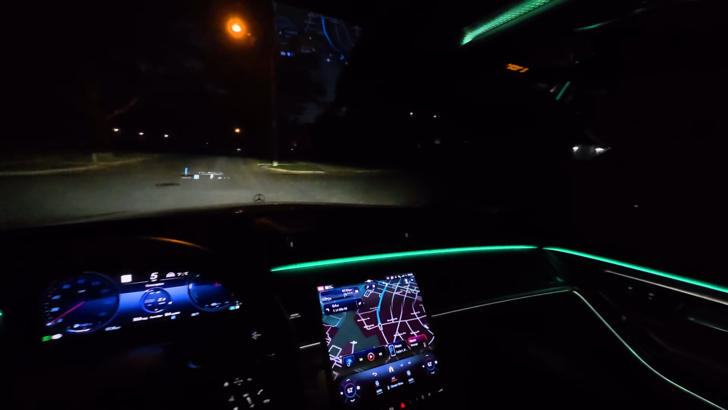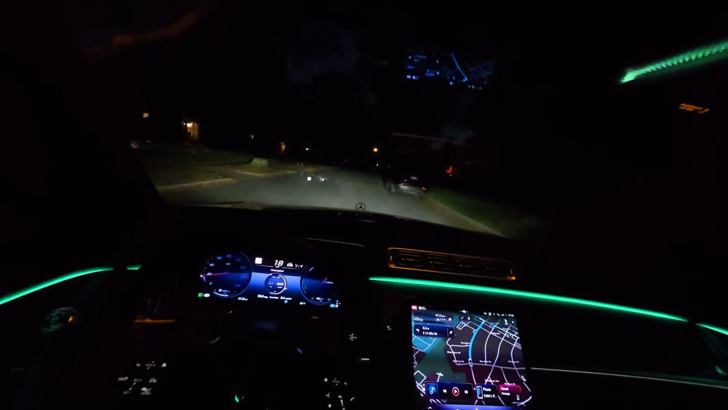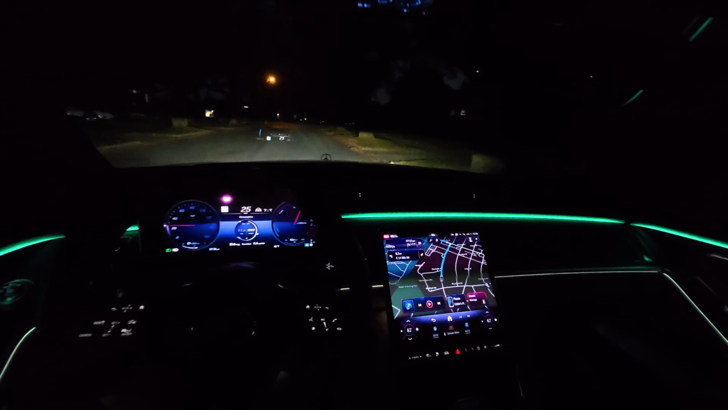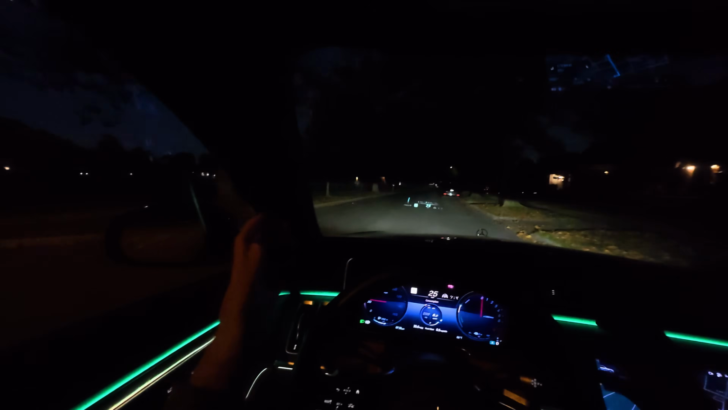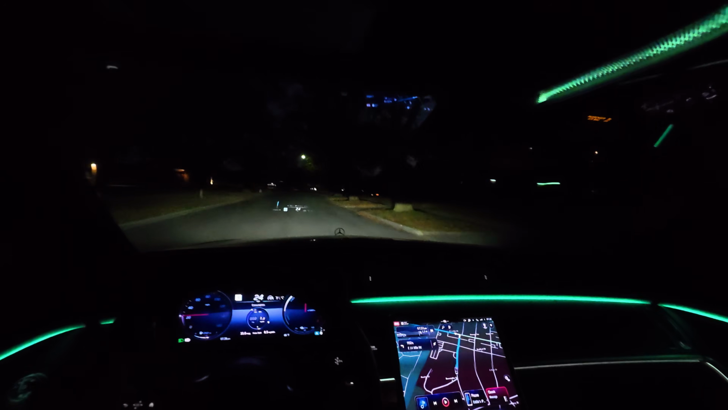And the lighting. We'll have to play around with the lighting. I'll show you all the different settings. I'm not gonna charge it to full, I don't need to. I just wanna go demonstrate some fast charging and gives us a reason to go out at night and take a late night drive. Actually, not that late, it's 7:30. What am I even talking about? It just looks like it's late because summer is over, winter is approaching, and it is dark now at 7:30.